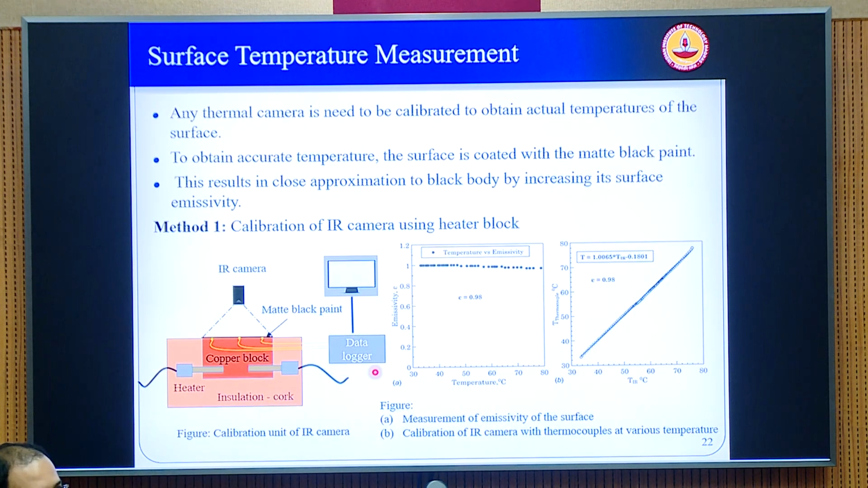Now let us come back to the actual thing, that is how do we use these IR cameras to measure temperature. So I am just going to quickly look at two scenarios. One, I am going to use it to measure the surface temperature. The other is to look at liquids and look at interfaces and how do I measure the temperature of these interfaces, which is also very important.